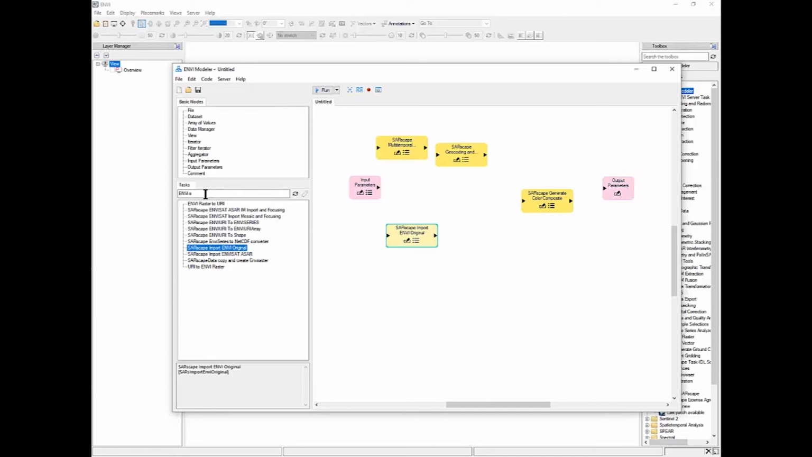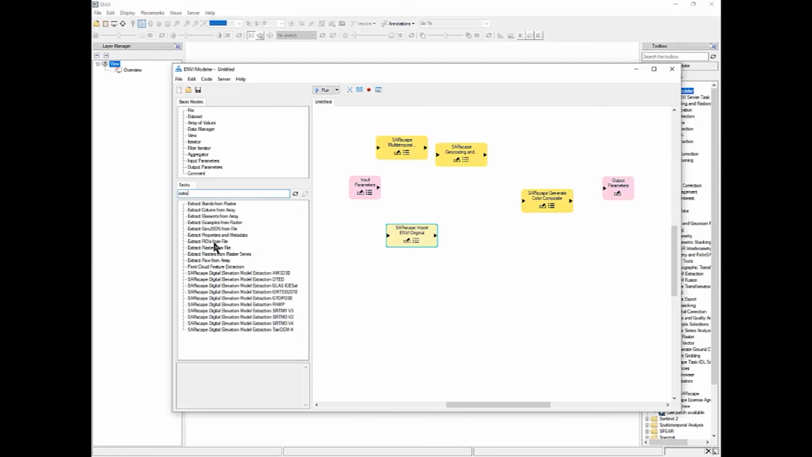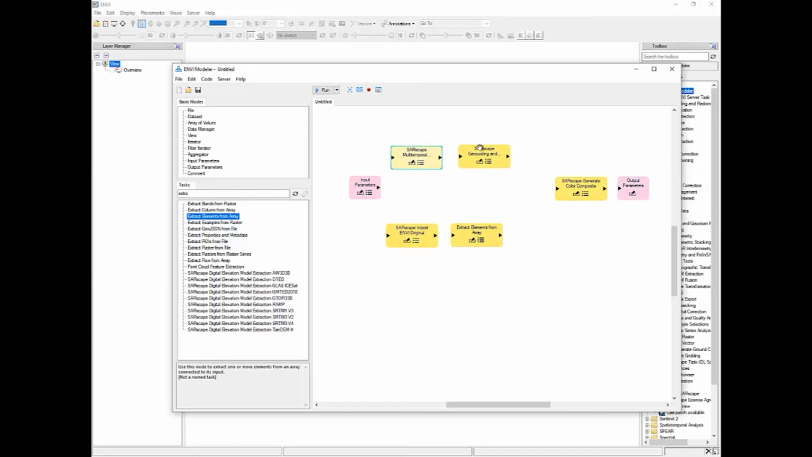and then last step, extract element from array, and we will see later why we are using it. Now we just need to connect all the components, all the tasks of our processing chain.